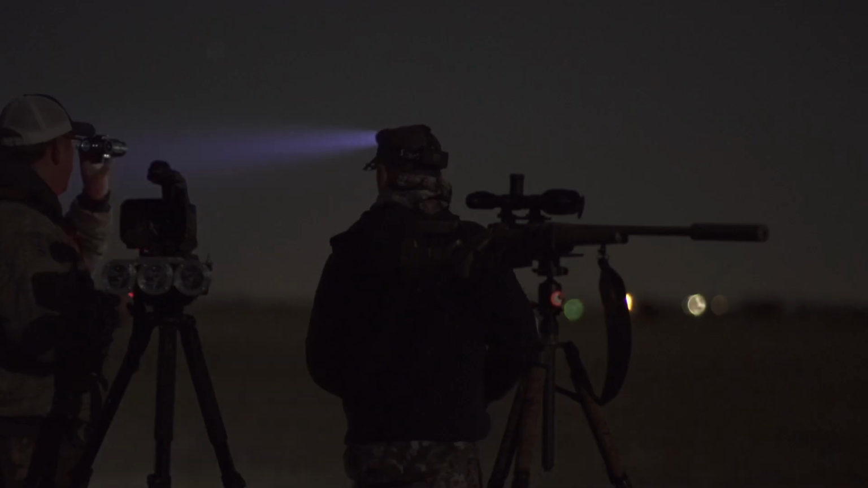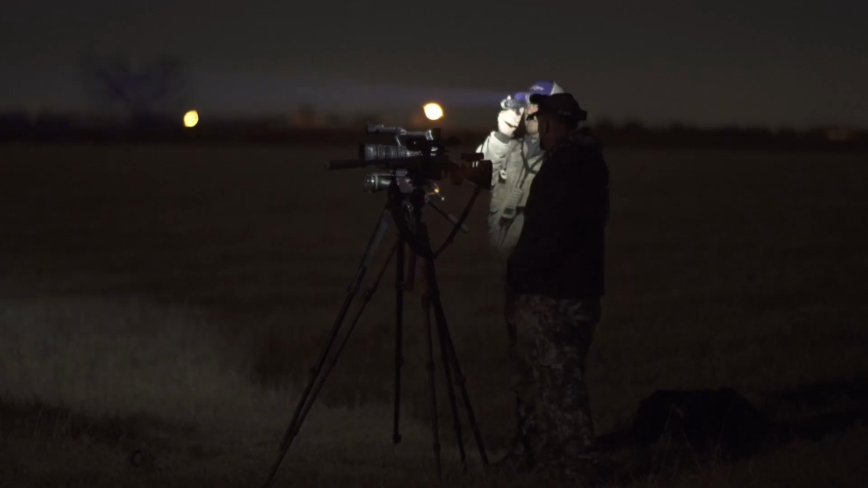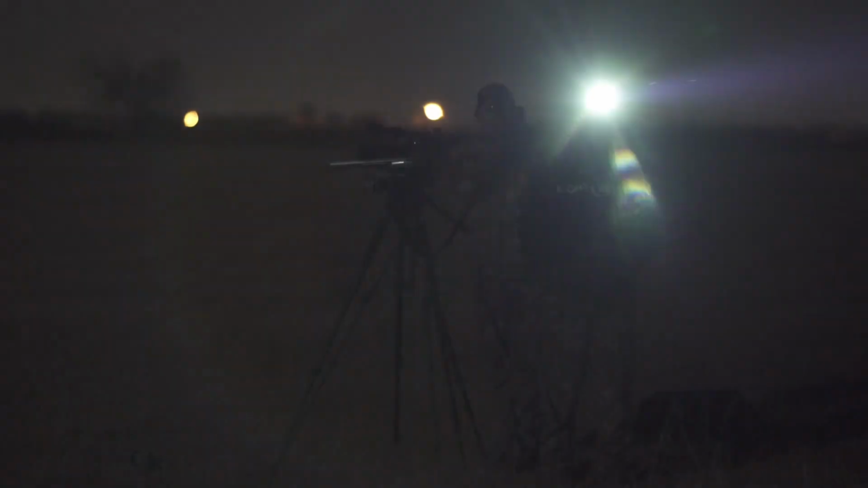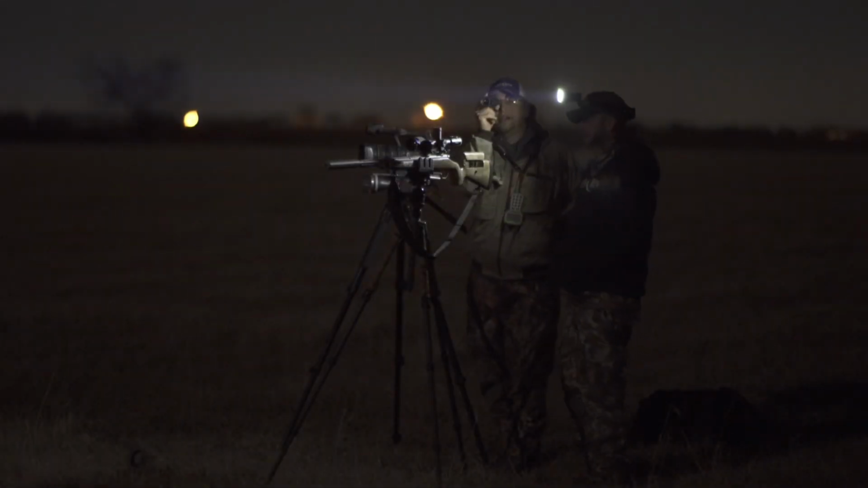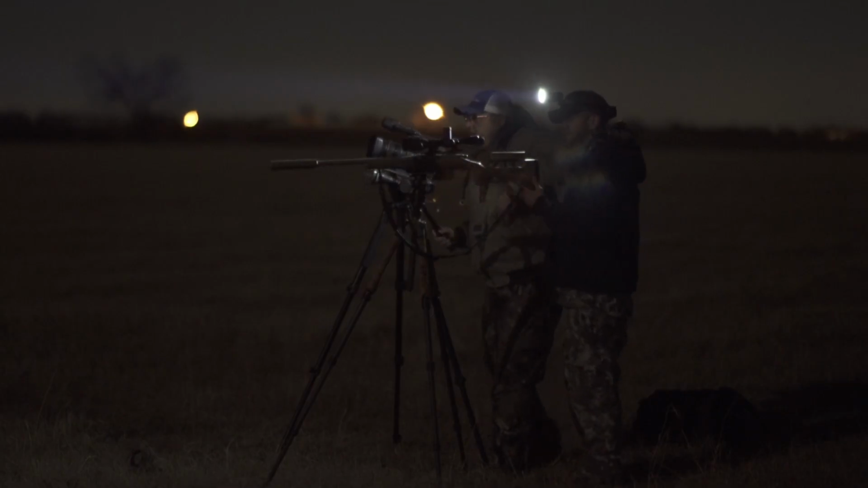Most guys would never in a million years move such a short distance to call into the same thicket for coyotes, including us, but bobcats are different. Hey, right here, right here. That's like 10 seconds.